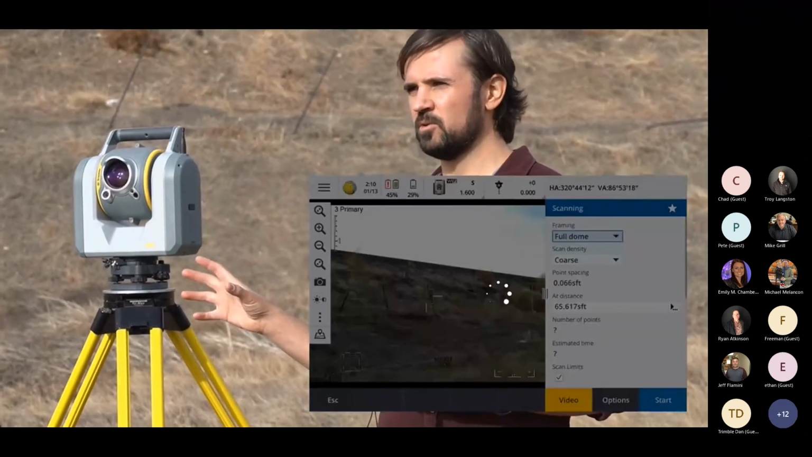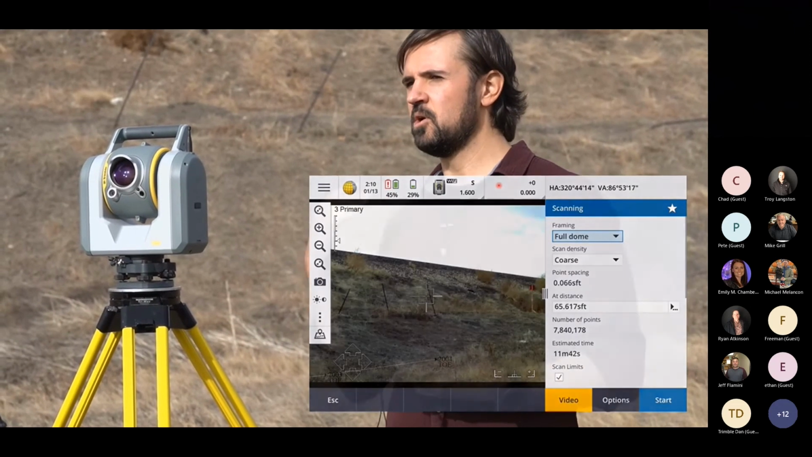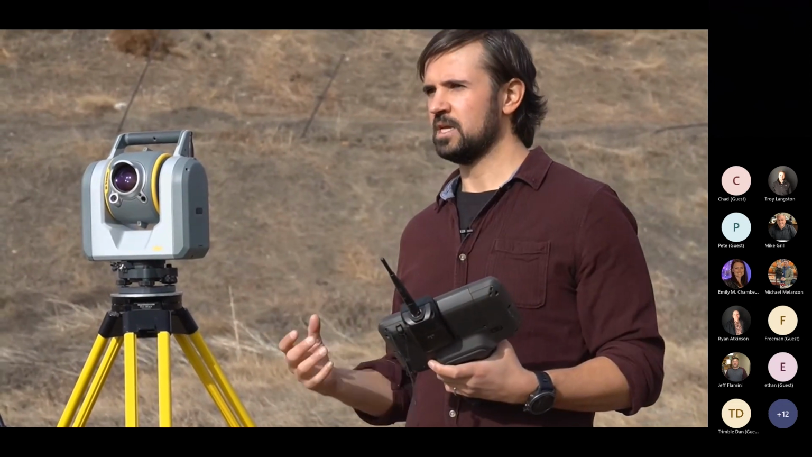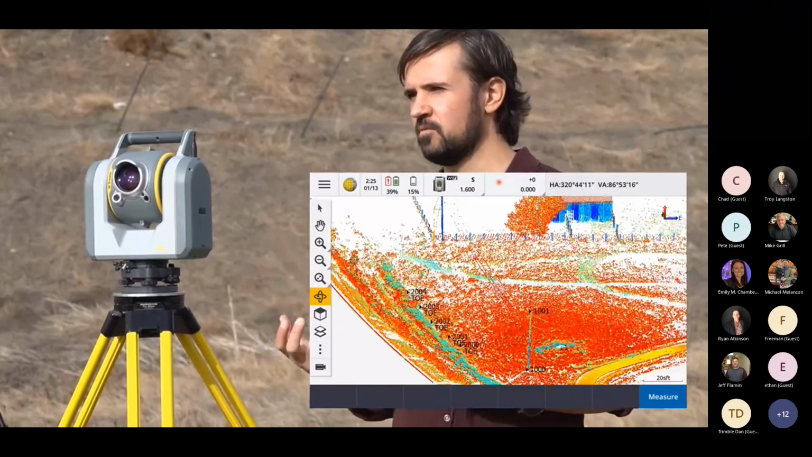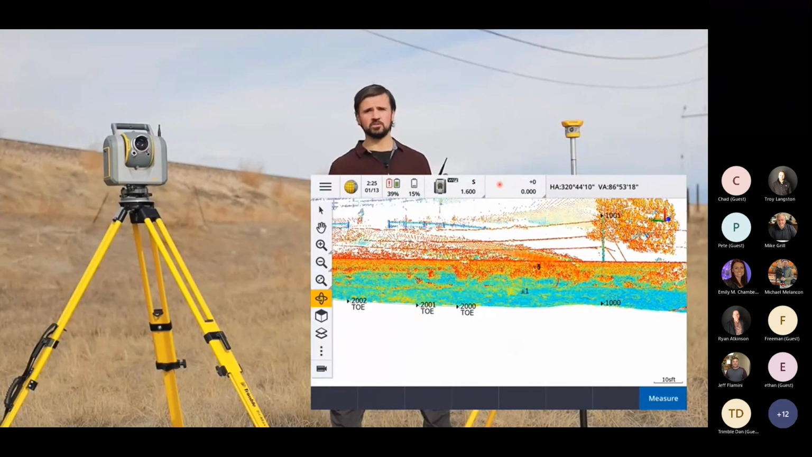And then using the survey workflow, using backsight or resection, or the normal way I would set up a total station, that scan data comes in georeferenced automatically into the software. Your topographic shots, your total station measurements.